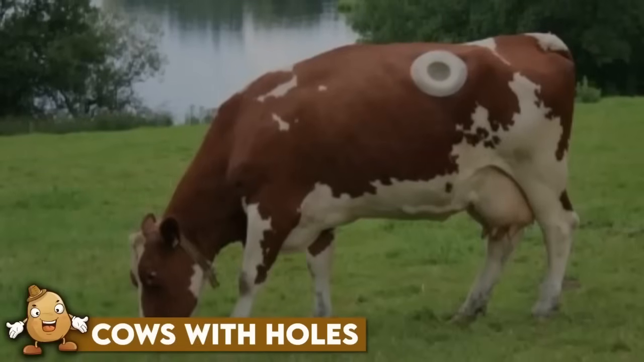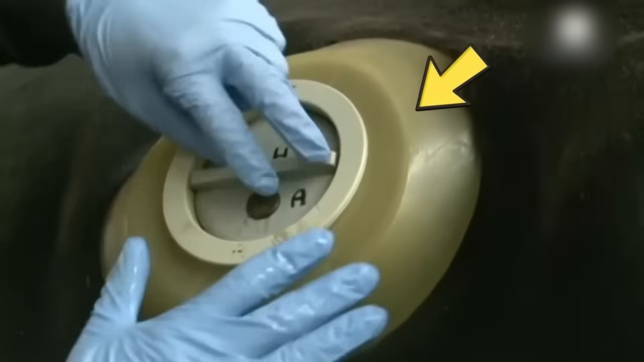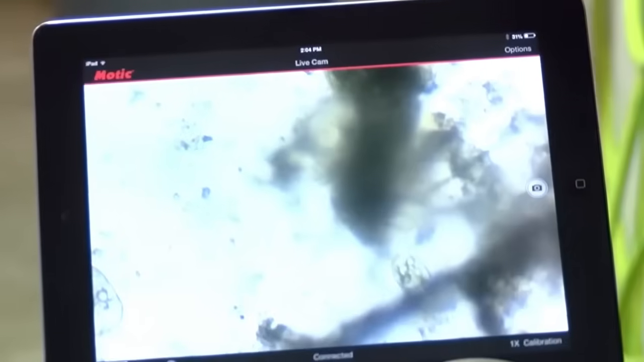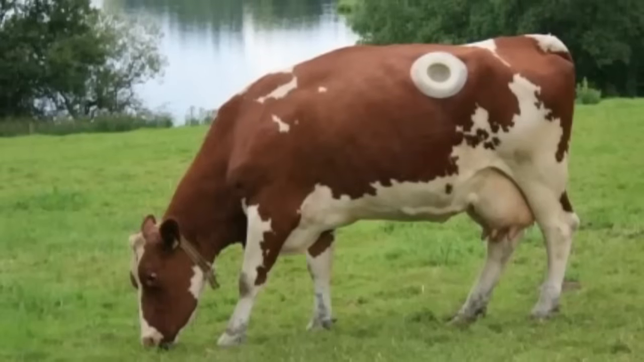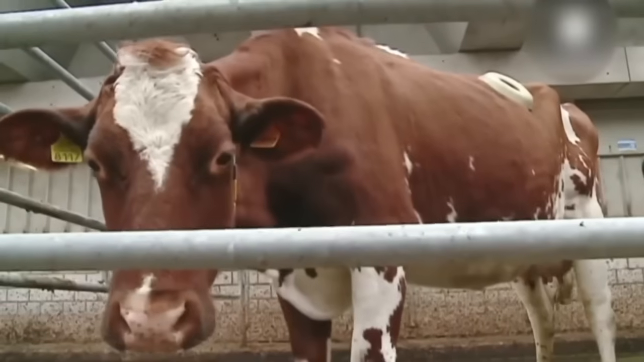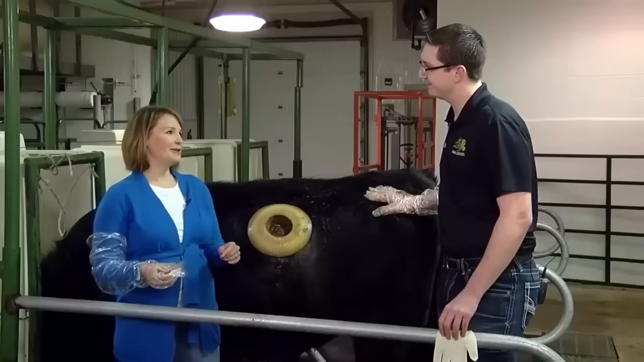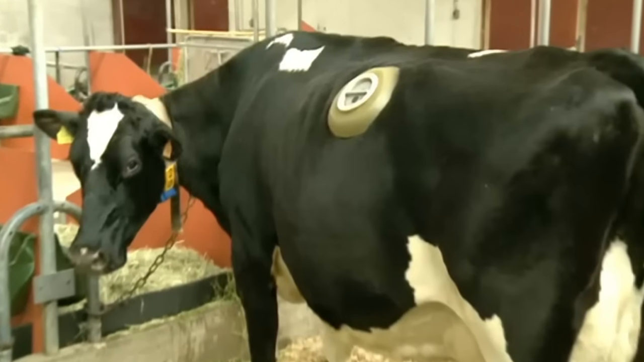Cows with holes. Otherwise known as cannulated cows, these creatures have holes in their stomach, which are used by researchers to examine their digestive process, or to analyze the nutritional quality of feed in agricultural settings. And as much as it may look terrifying or cruel to us, according to the people who do it, the cow's flank is numbed with local anesthetic, and once installed, it causes no pain. But that's what they've observed, I guess, because the cow can't really tell them if it's causing them pain or not.